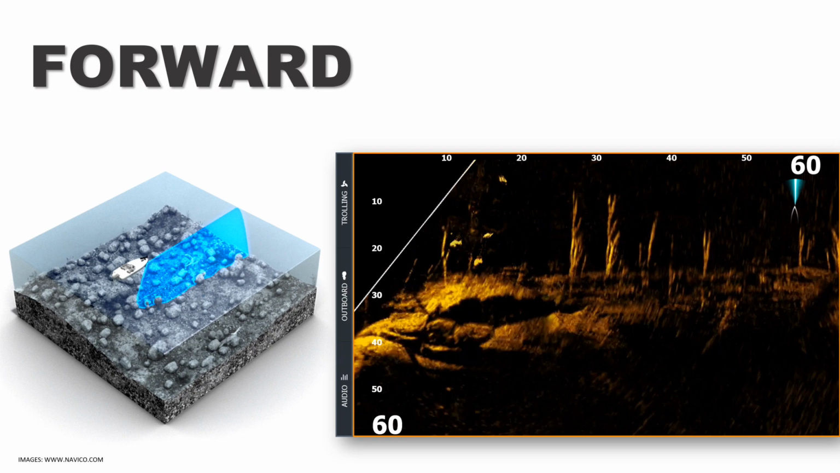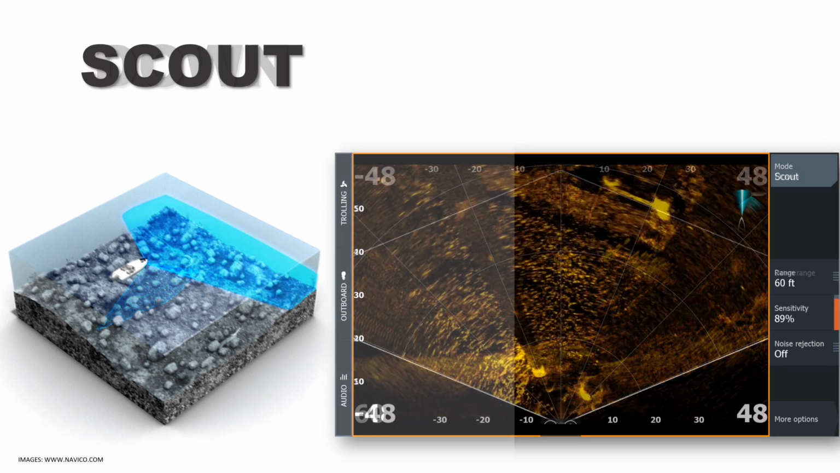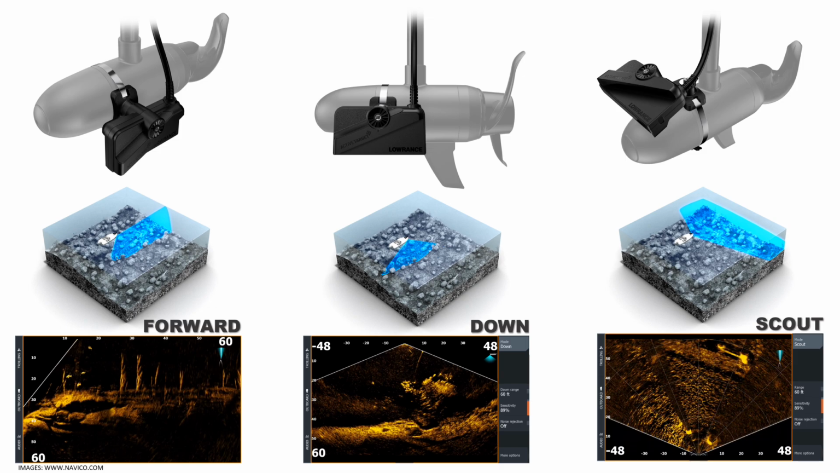So we have 3 different views with the ActiveTarget. We have our forward-looking sonar, we have our down-looking sonar, and then we have our scout mode. Here's a slide showing you all 3 at the same time to give you an idea of the different perspectives you can get. In these images, the transducer is mounted to the barrel of the trolling motor. There's also the shaft mount that's included if you wanted to mount it to the shaft. The nice thing is with the ActiveTarget, you get the forward, down, and scout mounts all included. So it just depends on how you rotate the transducer that will determine which view you're going to get.